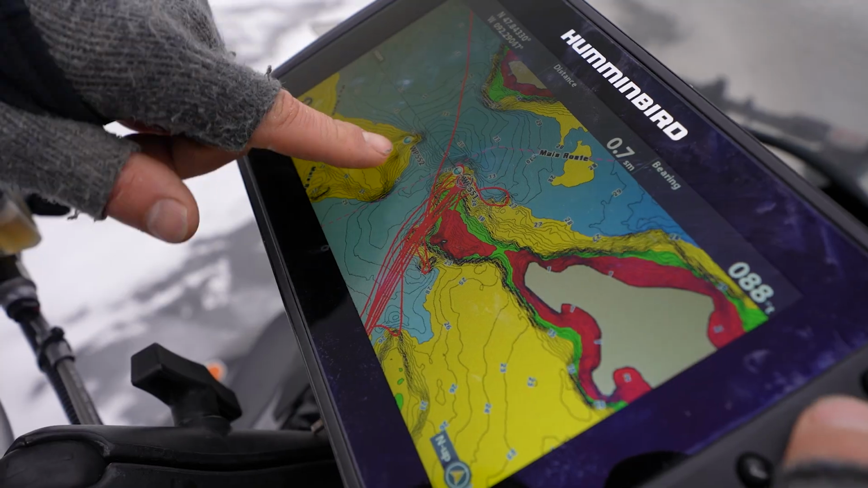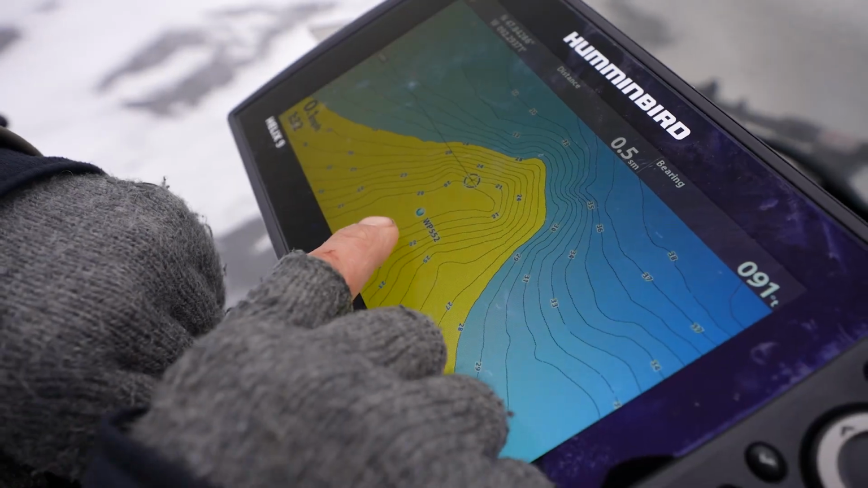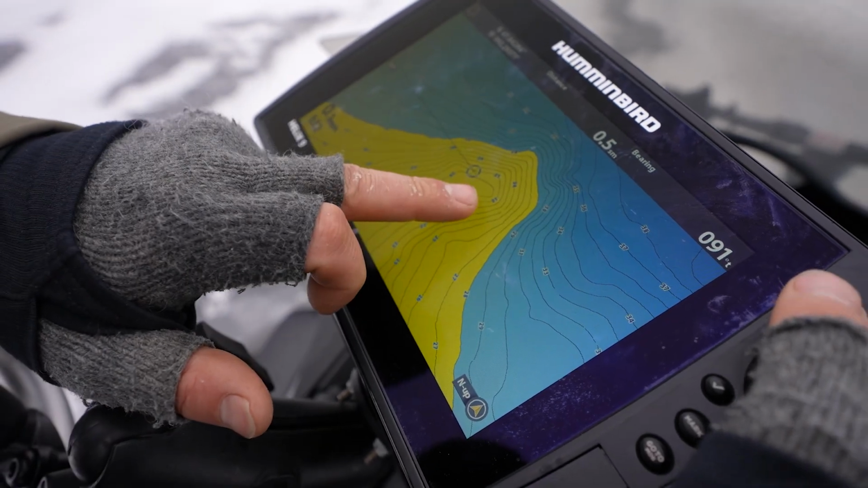So if you take a look at a giant map like this, a lot of times you could pick spots. We haven't been to this yet, but you can see this tops out at like 18 feet here, where there's probably gonna be fish in the middle of the day, at the tail end of this long extension before it drops out to 35, 40 feet of water. That's kind of where we're looking in the middle of the day.